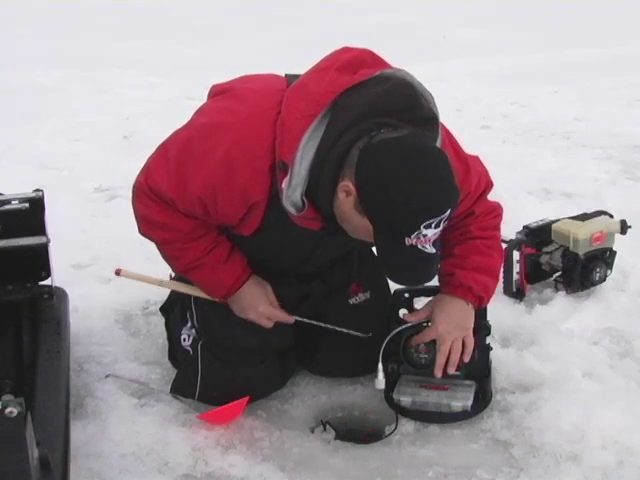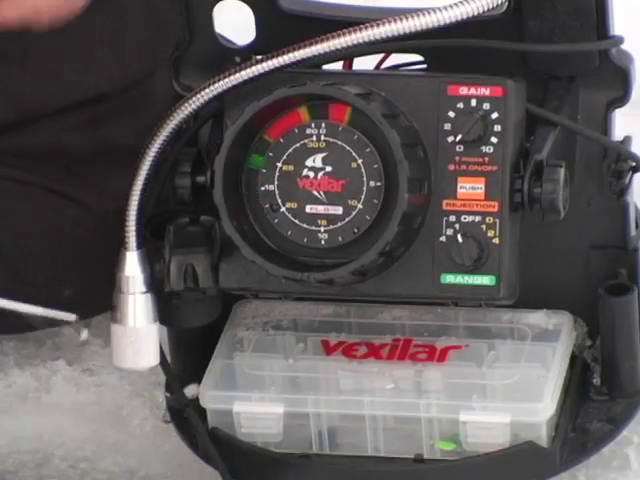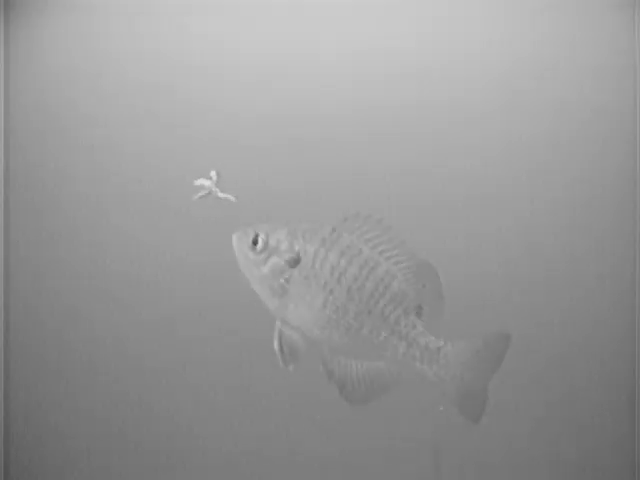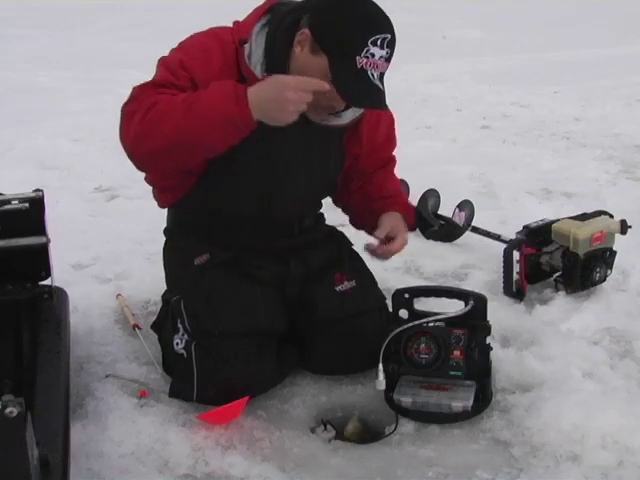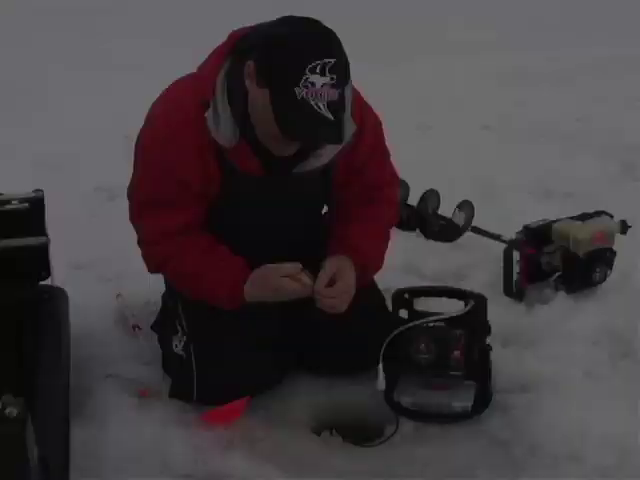Here comes another one. I'm going to jiggle it like crazy. I'm going to jiggle, jiggle. Here comes some fish. Oh, here he comes, charging the bait. The red goes right on top of my green. Oh, there we go. When the red line lines up with your green line, which happens to be your bait, you catch yourself a nice little bluegill.